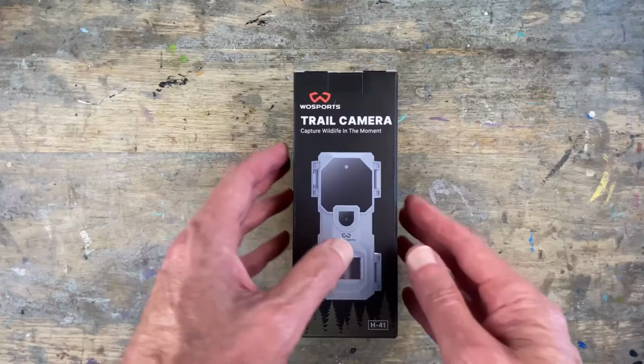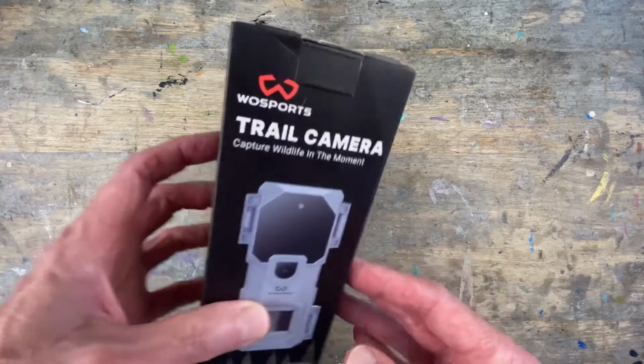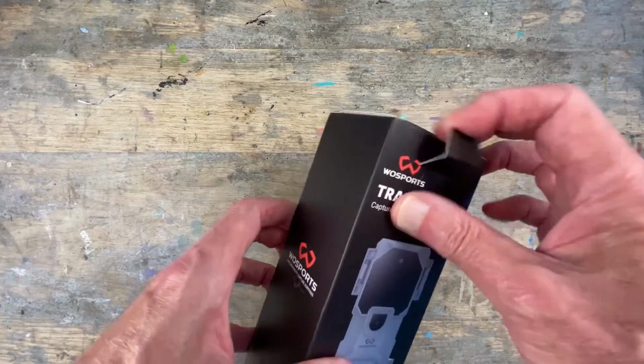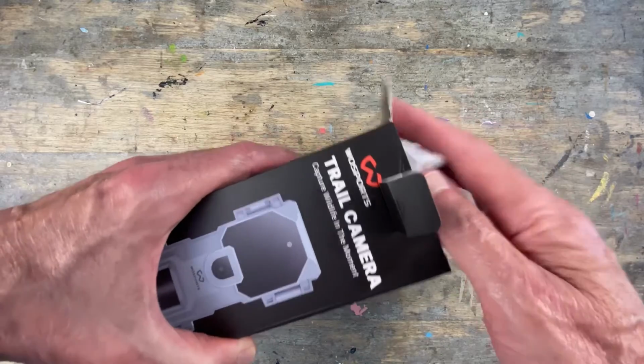Anyway, let's get into it. I'll do a quick unboxing for you guys and then show you a little bit about that menu, and then we'll get into the footage. Okay, and here it is. It's the H41 model, Wosports. Let's take a look. Show you exactly how it comes, what it comes with.